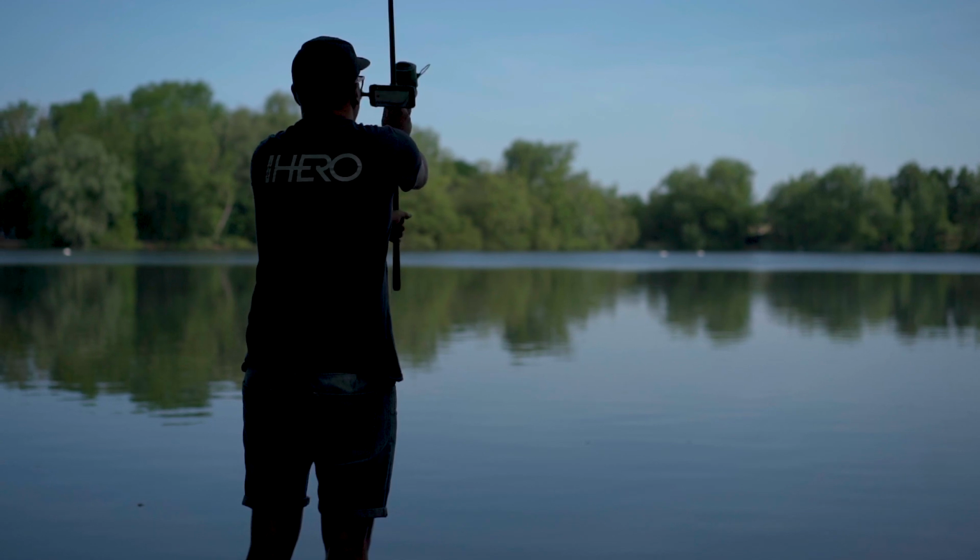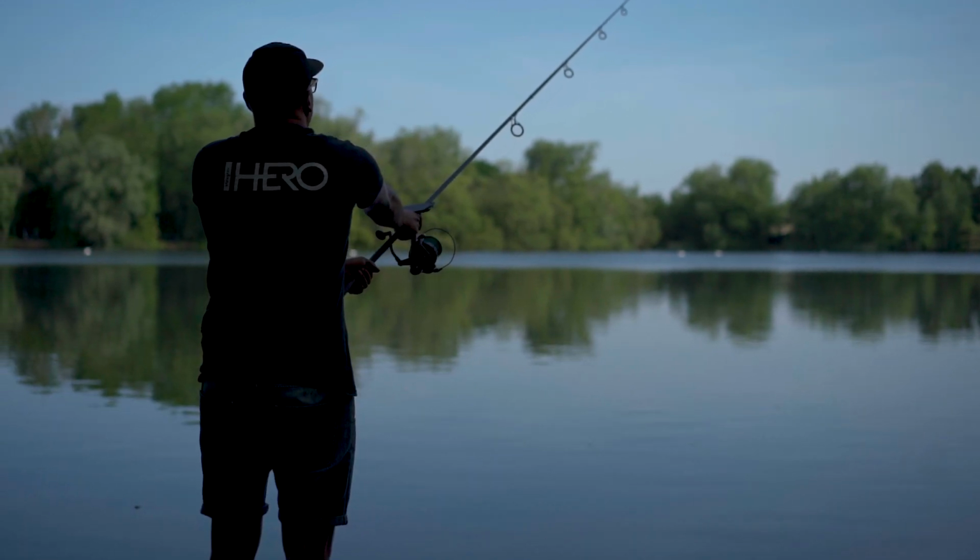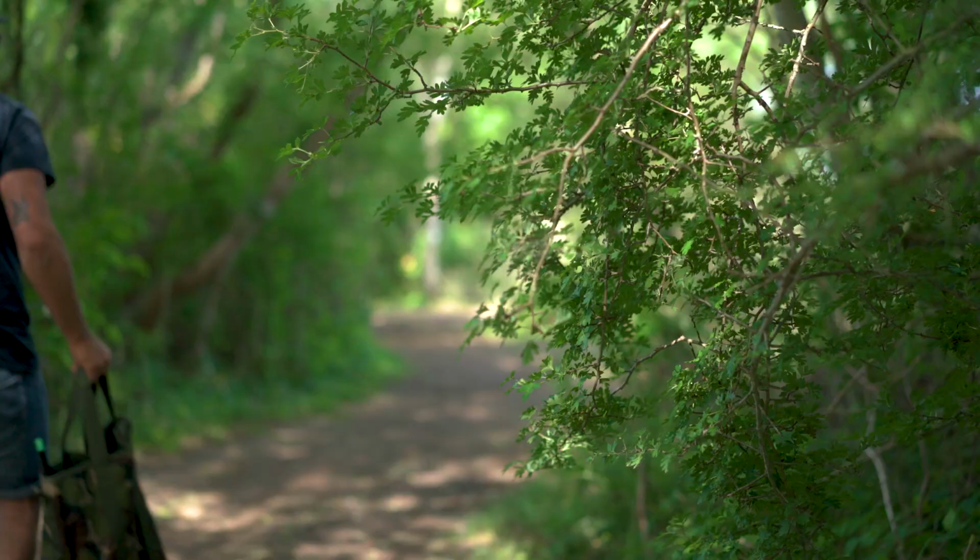So now that we've explored this swim and understood the fundamentals and the basic beam settings, we are going to take a walk up the bank to see if we can find a swim that is a little bit more challenging and has a few more features to put this to good use.